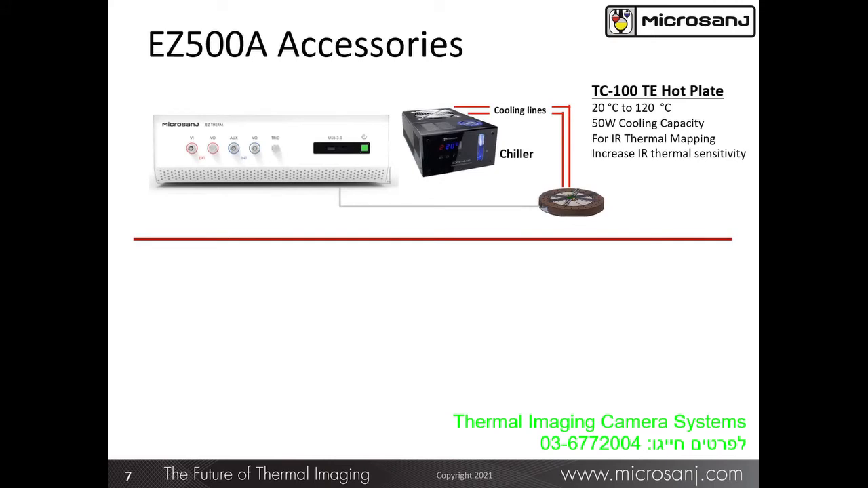This next slide shows a bit more detail for these two calibration tools that I mentioned earlier. A thermoelectric controlled hot plate, the TC100, has a 20 degree to 120 degree temperature range with a 50-watt cooling capacity. This accessory is applicable for infrared or IR imaging and can be used for enhancing IR thermal sensitivity by elevating the temperature of the sample under test. This can be a useful attribute for the thermal analysis of materials that have a very low emissivity.